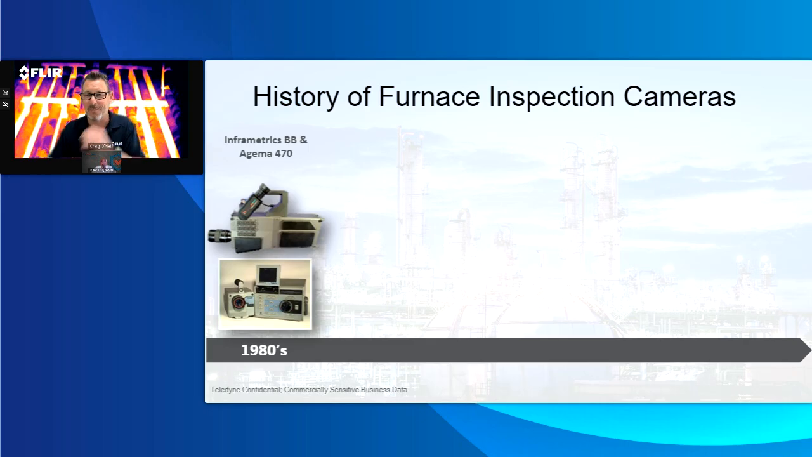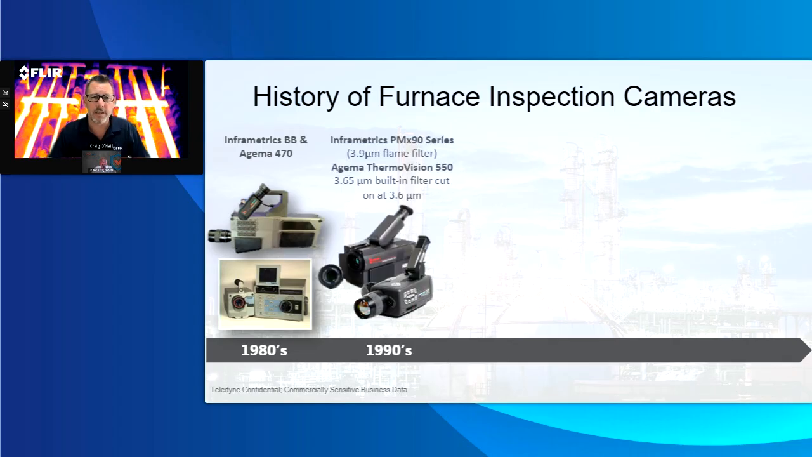Some of these I'm sure you're familiar with, whether they are something that keeps you up at night as a nightmare that you had to use years ago. But just to educate the market, right? We began doing this in the 80s, and it's hard to tell, but there's two cameras. One of them is a complete shoulder mount camera that had, yes, a 5 1/4 inch floppy disk in the back of it, right? So that was the beginning of furnace inspections. I believe you've used this camera, Jason. This is something that some people may still use today.